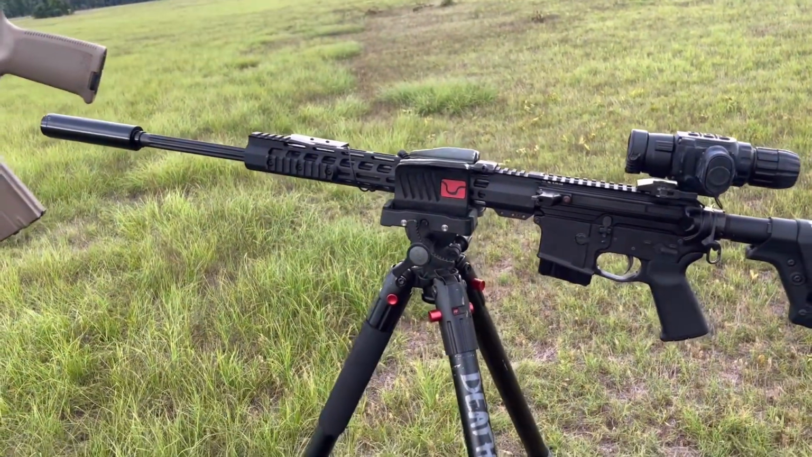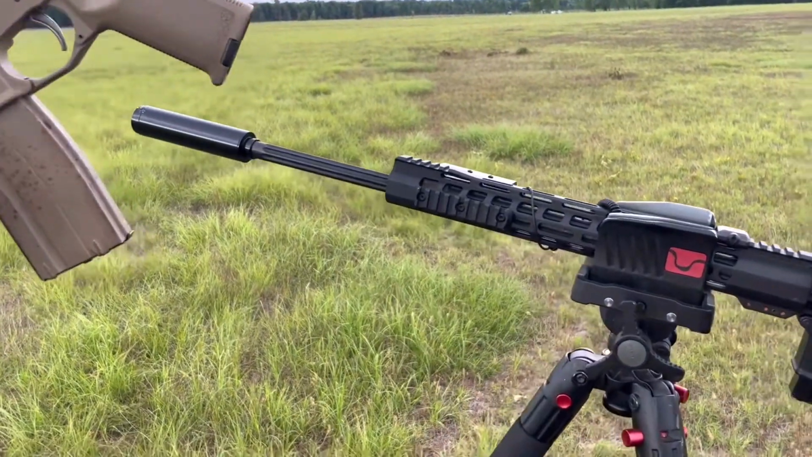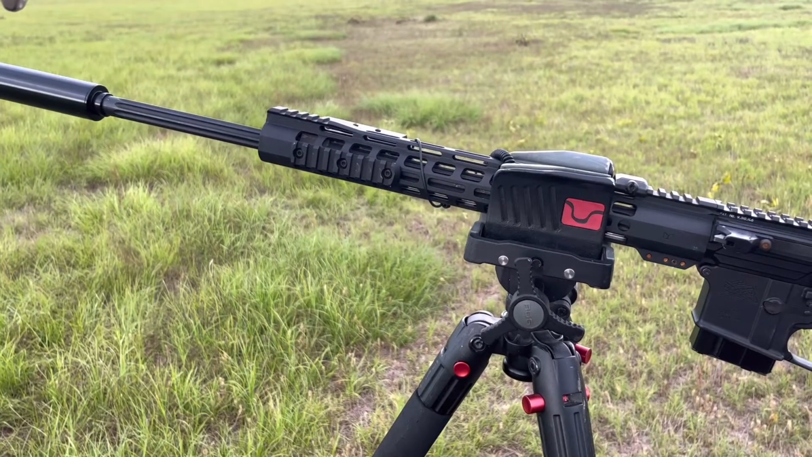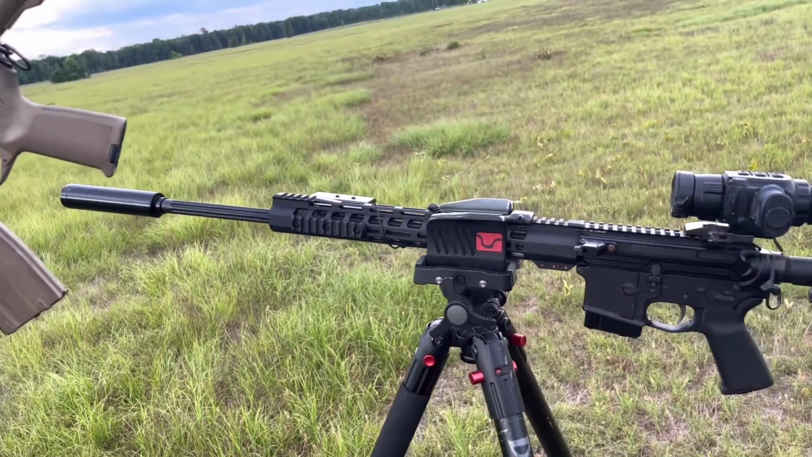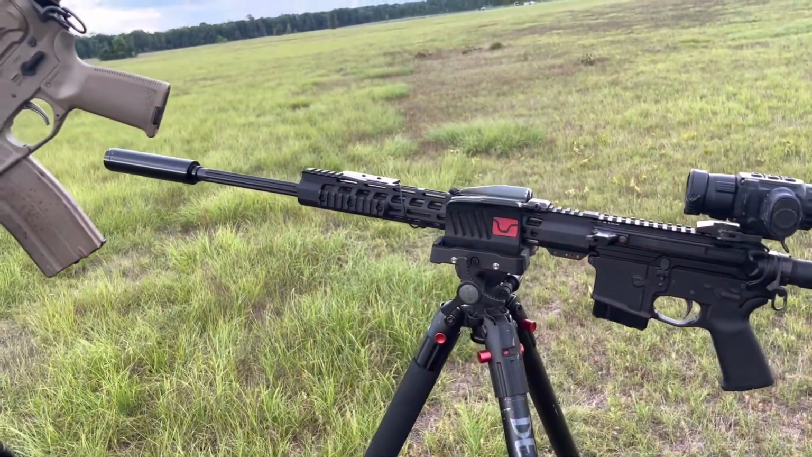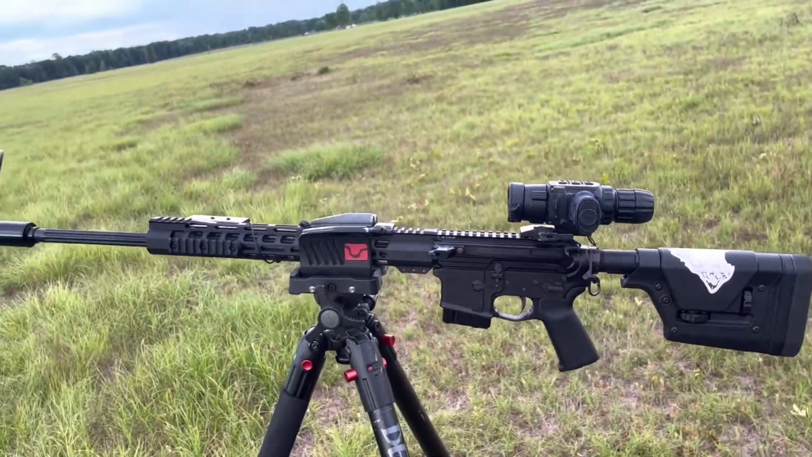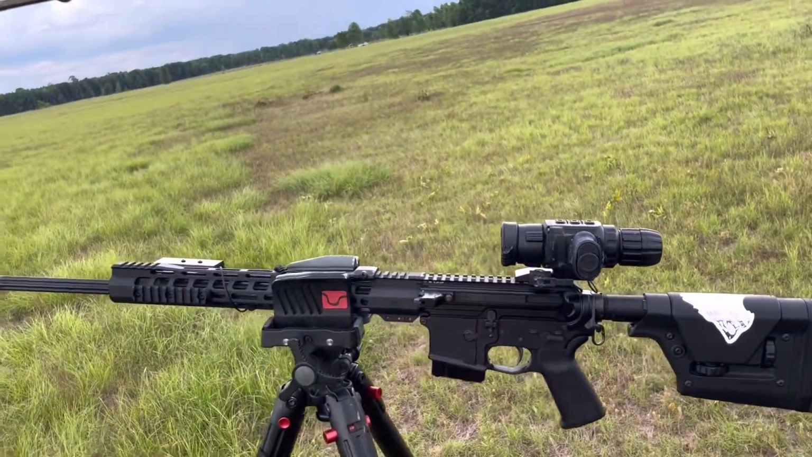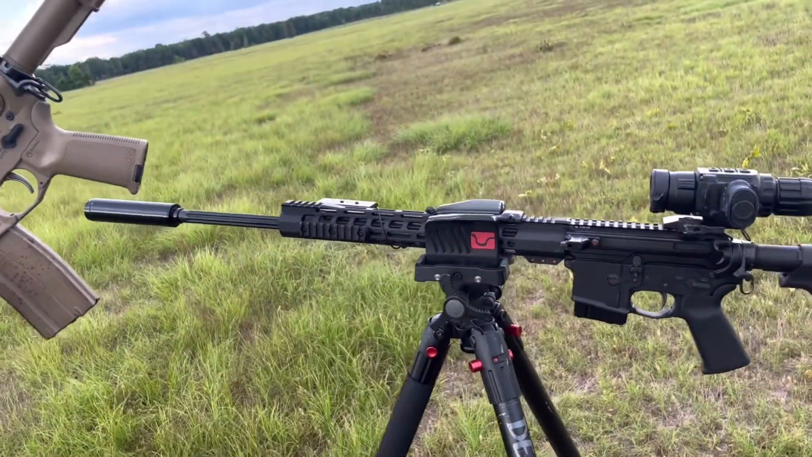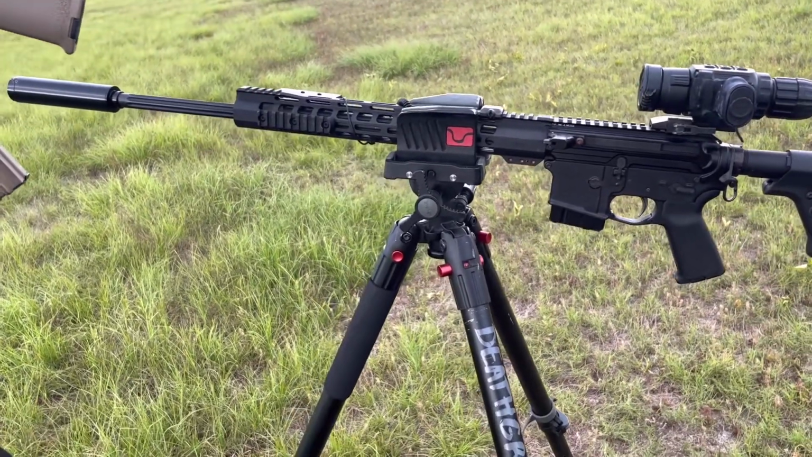BeringOptics doesn't send it out with an external battery, but Santa Claus Optics sends one with it. You can go to their Facebook, and he's always posting scopes, used and new. He'll send one free of charge, a battery extender, because the batteries on the scope suck. They're CR123s. They're expensive and they don't last at all. But he'll send a QD mount that mounts to your gun with the battery and the cable to go to the scope. So that eliminates that problem.